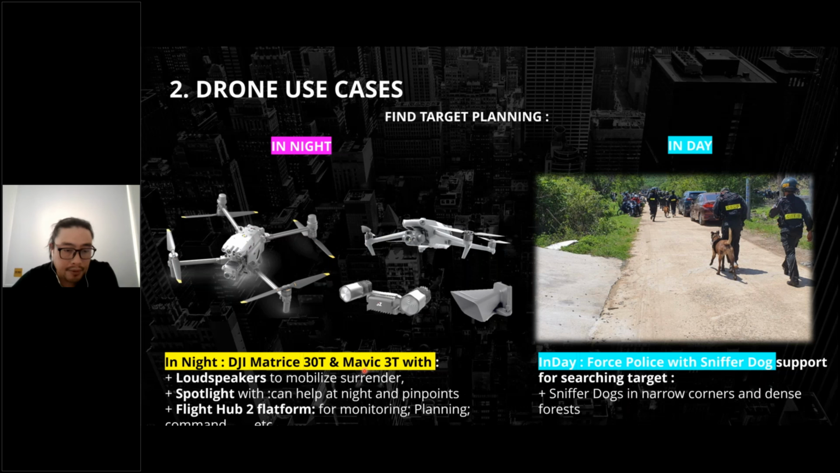In the FlightHub 2 platform, the command center can monitor, plan, or talk with the surround team or rescue team.